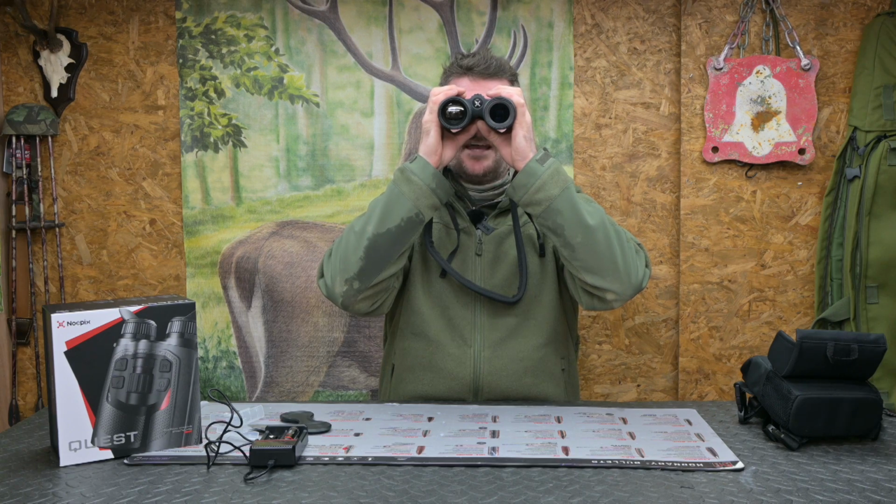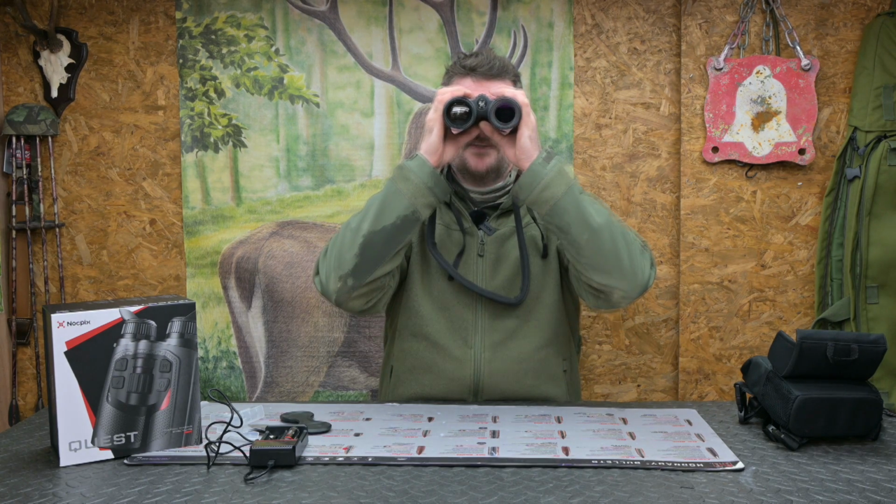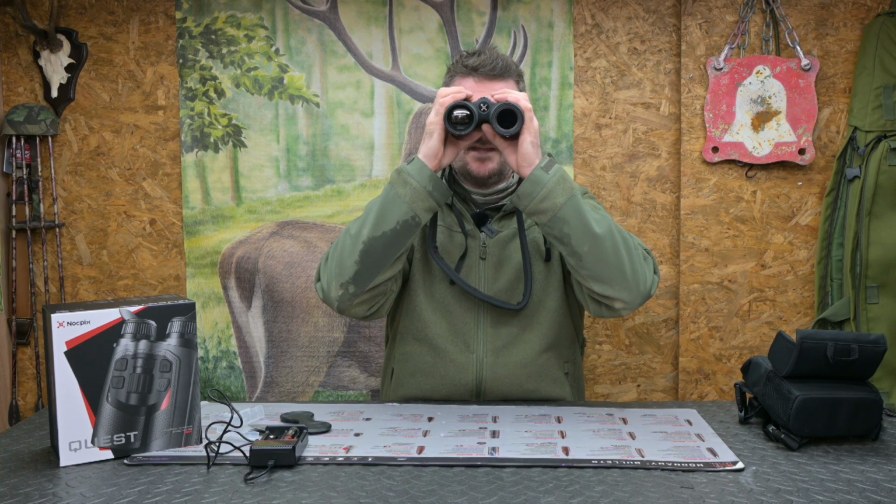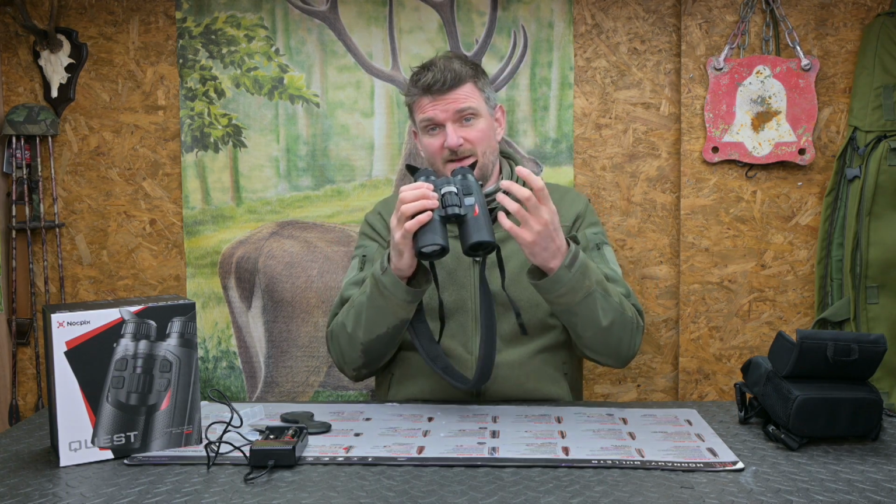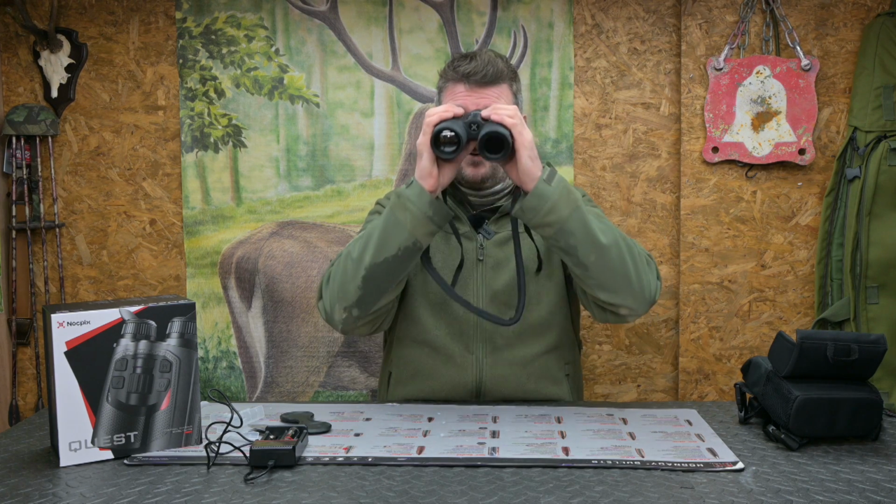Then we can also turn sound recording on and off because of course this does record both stills and video footage. Next one down is the calibration. I can have it either on automatic or manual. Move on to the next one, that gives me the gallery so I can actually see what I've filmed on here without having to actually refer it to my iPhone or to a computer itself.